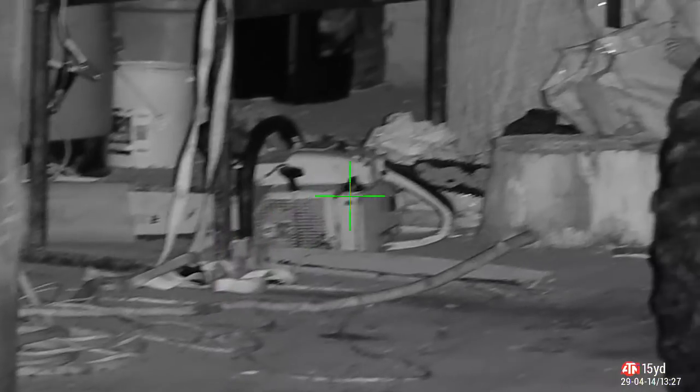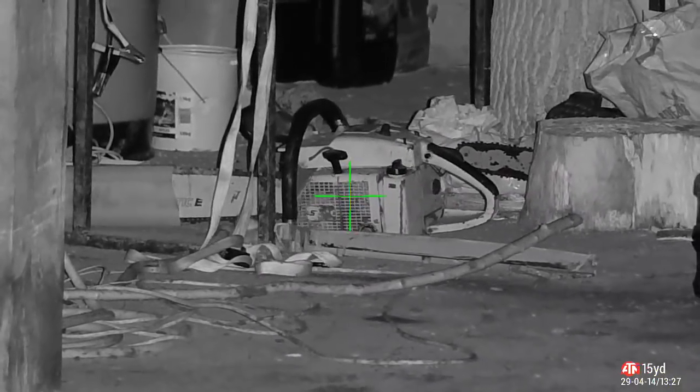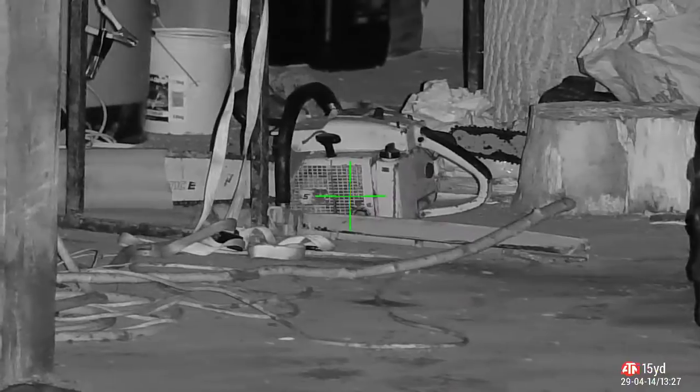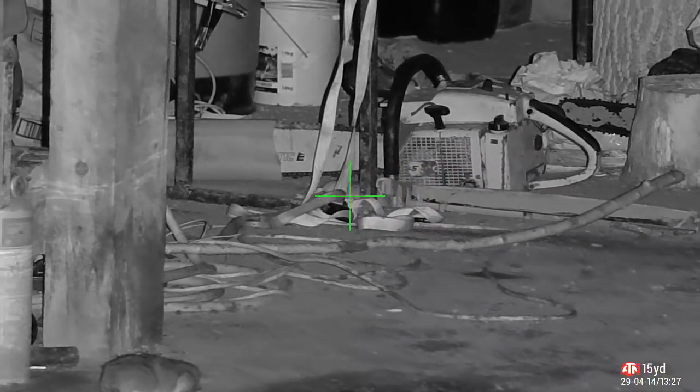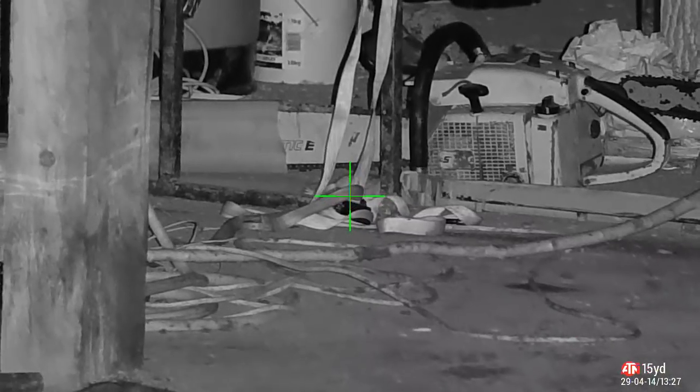And that one at the front is the one I'd shot earlier on. I just put them at the front of the barn so I could keep track of them. Don't leave any dead bodies around. I spotted another one over there. Probably looking for his mate. You can share the pellets if you want, not a problem.